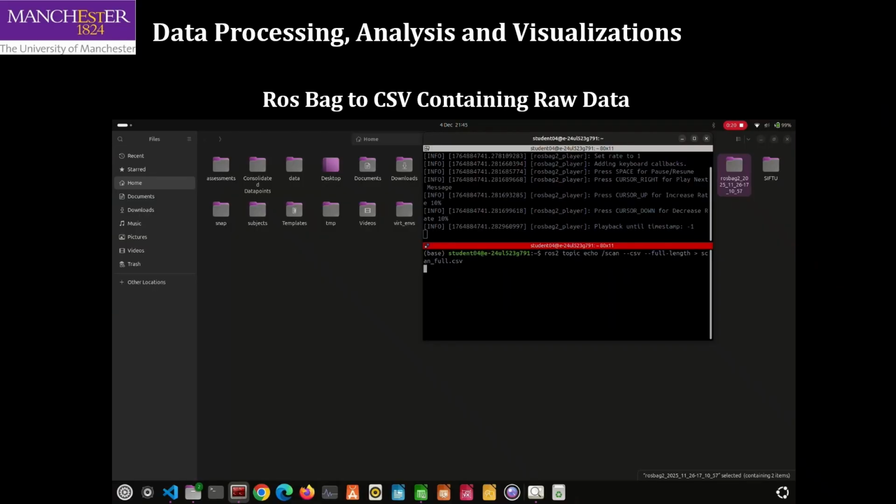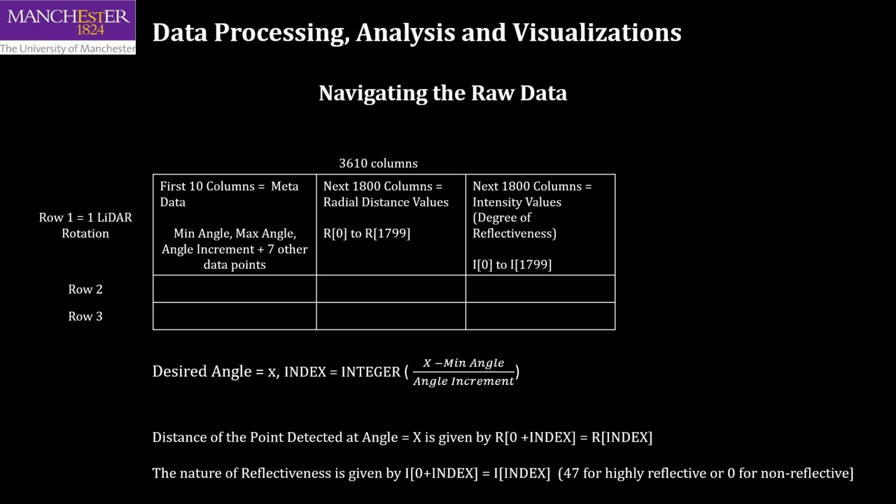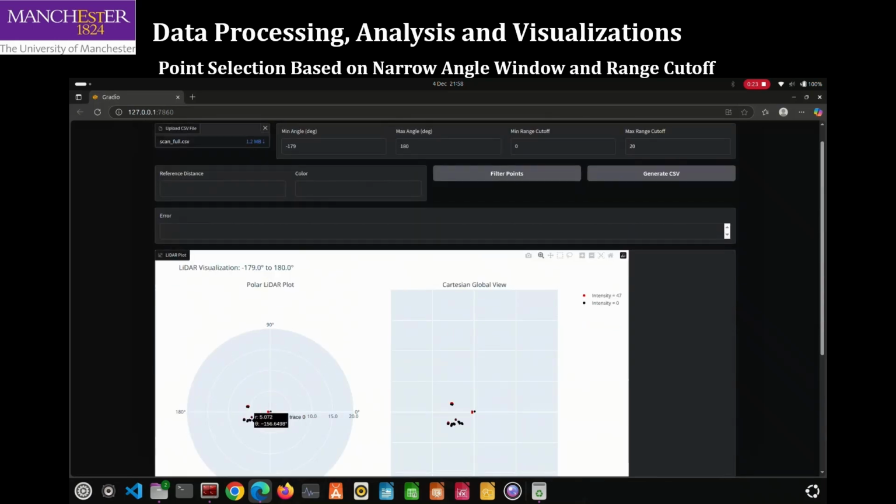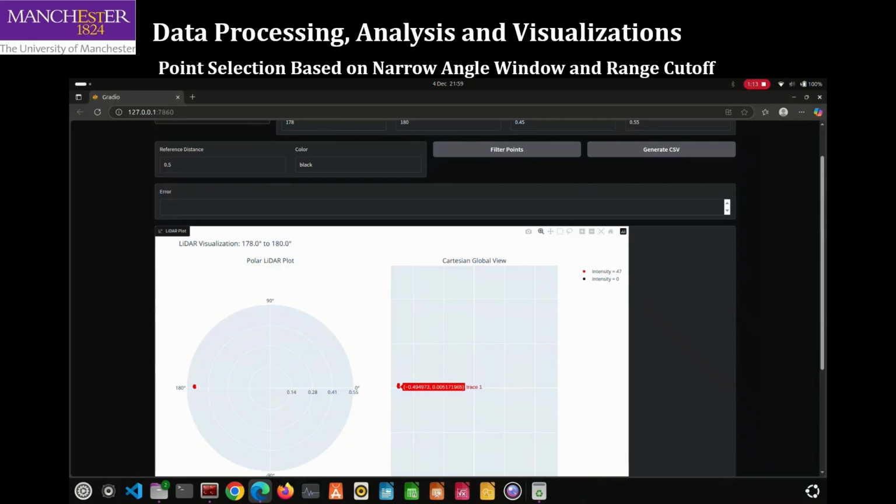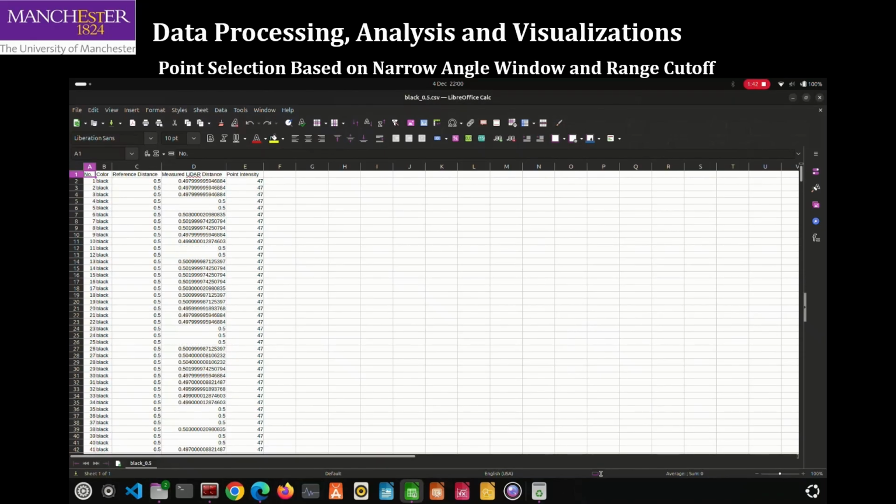The initial stage of data processing consisted of acquiring raw data from the ROS bag file in the form of a CSV. After establishing the procedure for navigating the raw data and selecting target points within a defined span and range, we proceed to apply filtering to the data. Our filtering app narrows raw LiDAR points by restricting the angular span to 178 to 180 degrees and the range to plus or minus 0.05 meters, producing near identical distance readings given the 0.225 degrees angular resolution.